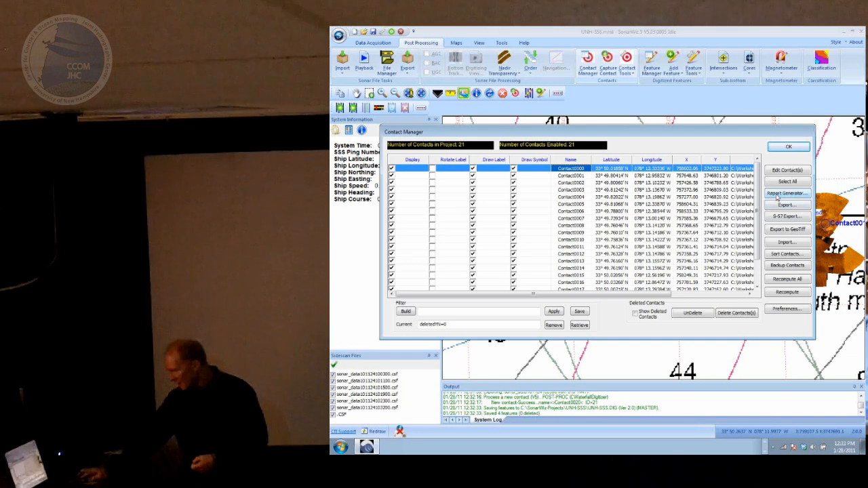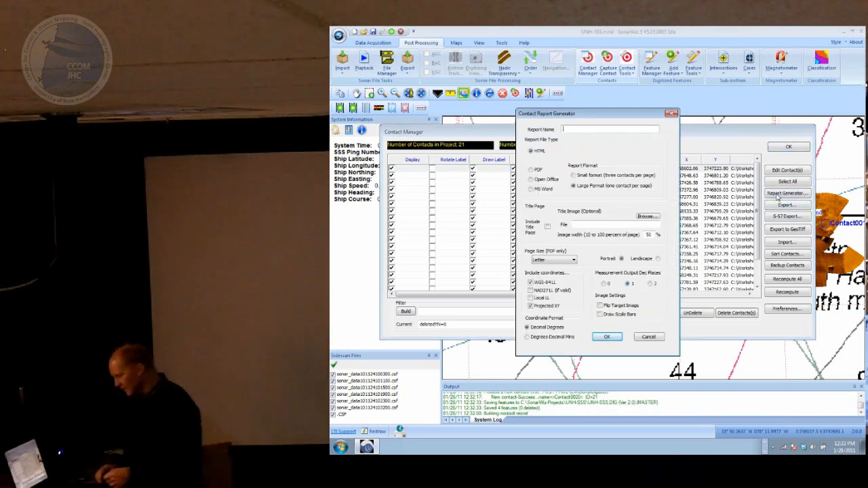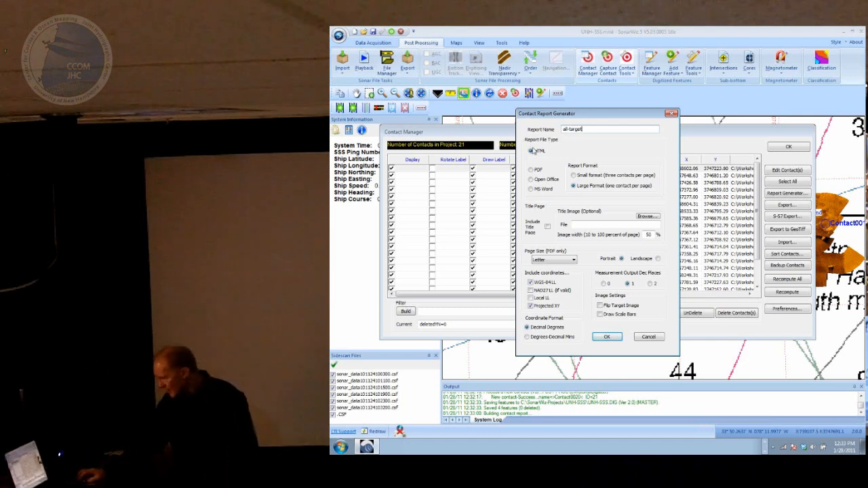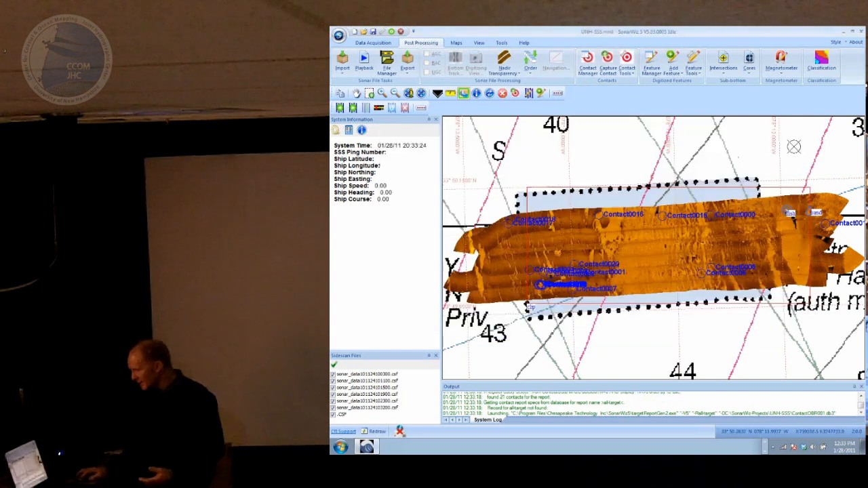But what I want to show you now is the report generator. This is one of the kind of the strong points of SonarWiz, I think. It allows you to generate reports in several different formats. This is called as all targets. And I'm going to make an HTML report, but I could just as easily make a PDF file or an OpenOffice or Microsoft Word.